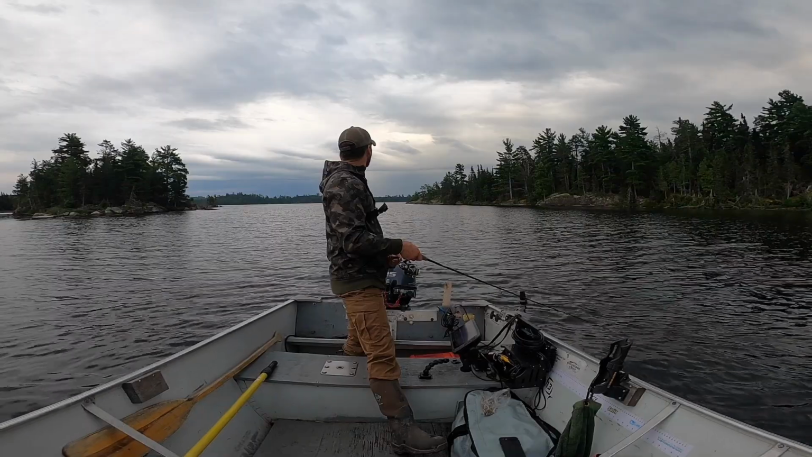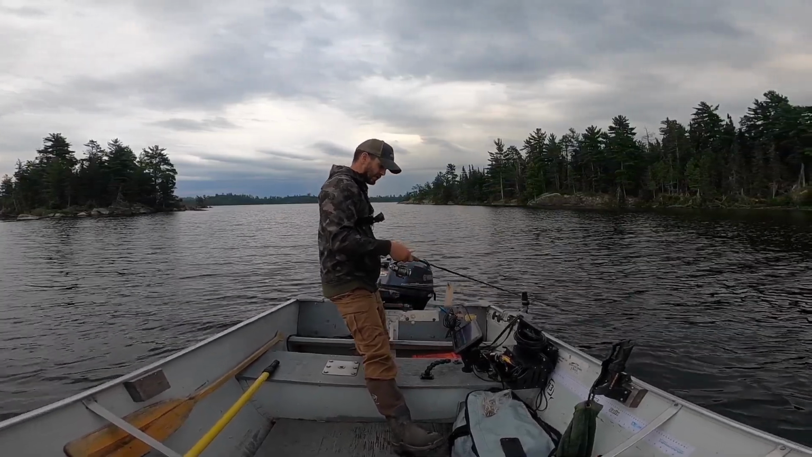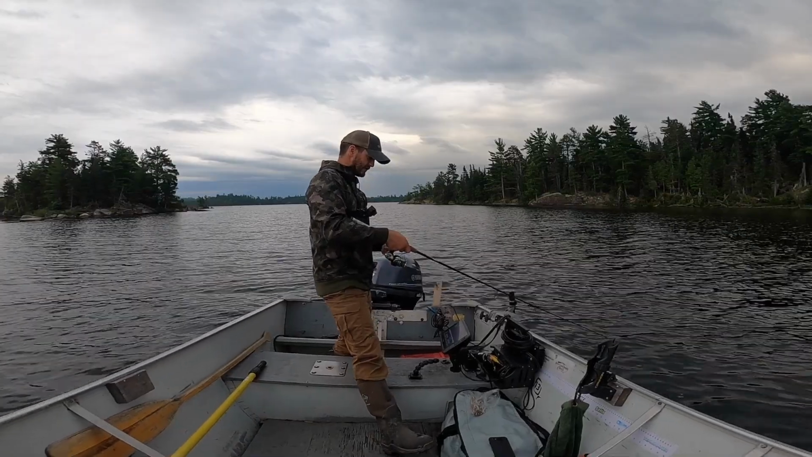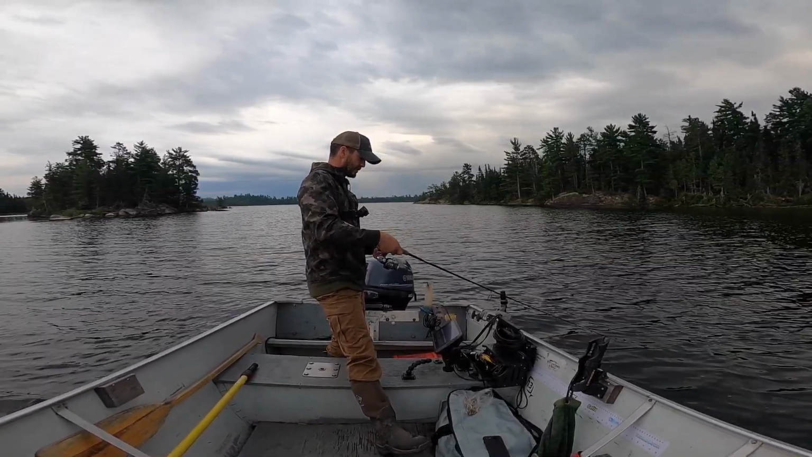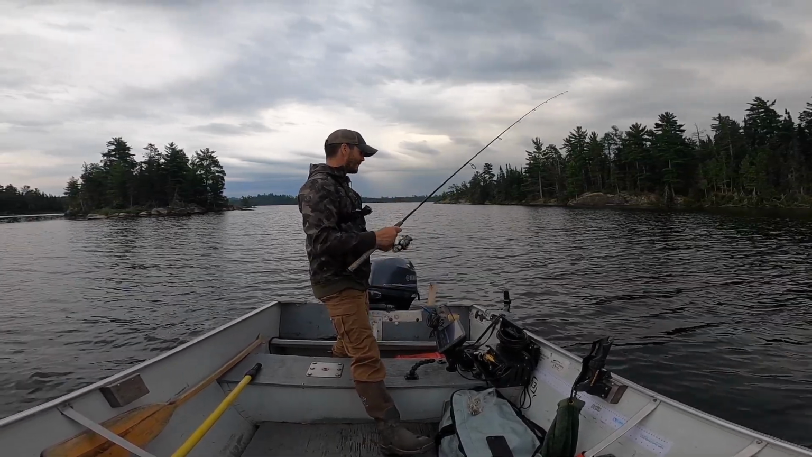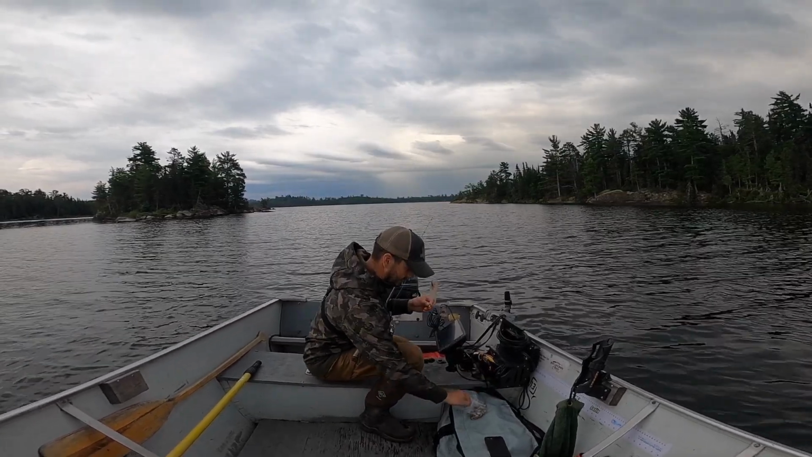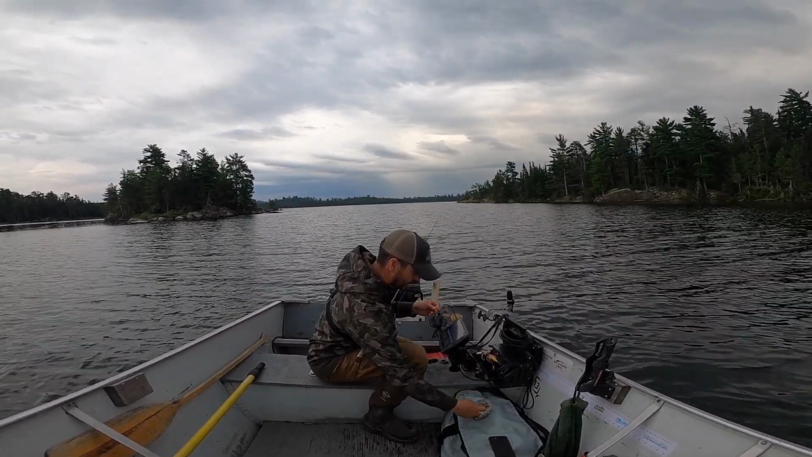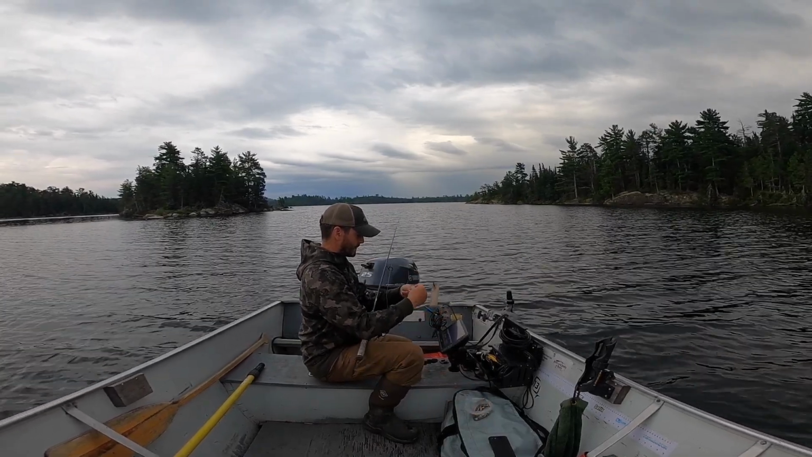Storm's blowing in pretty quick here now. Hearing a bit of thunder way off in the distance, just some rumbling. Okay, here we go. No, keep charging in for it. And I just ripped it right out of his face. Ripped it right away from him. Same thing, I got 3 or 4 there. Of course, whenever you get stripped, there's always gonna be 3 or 4 there.